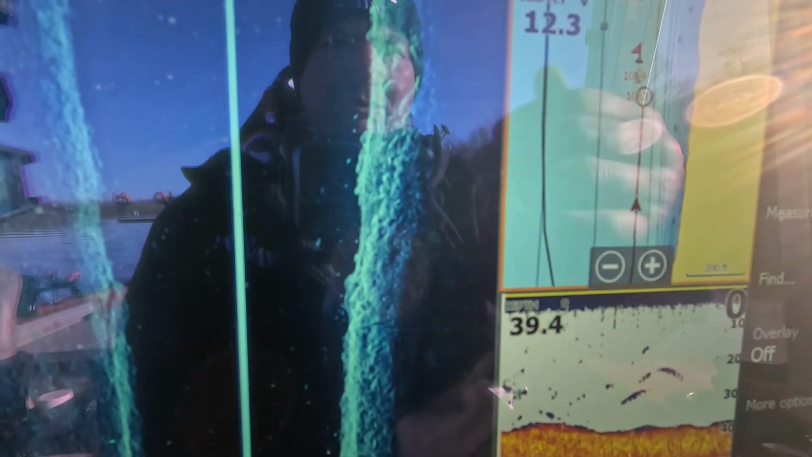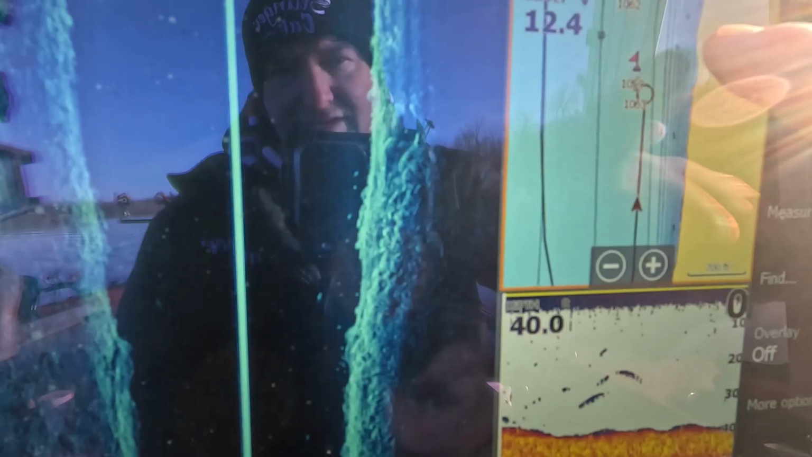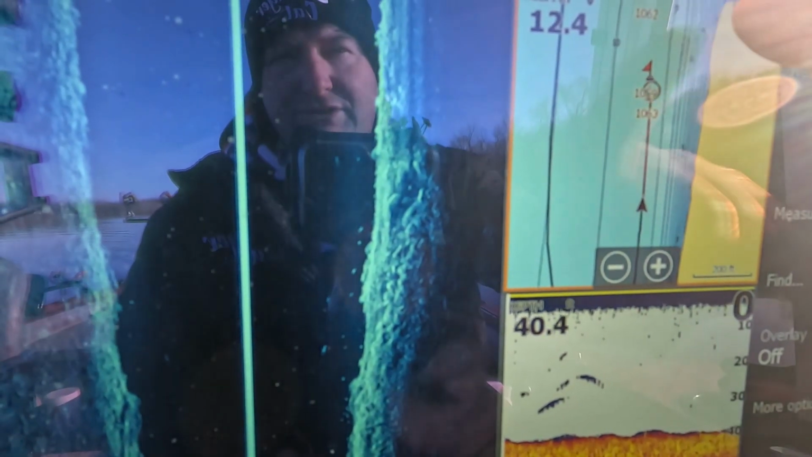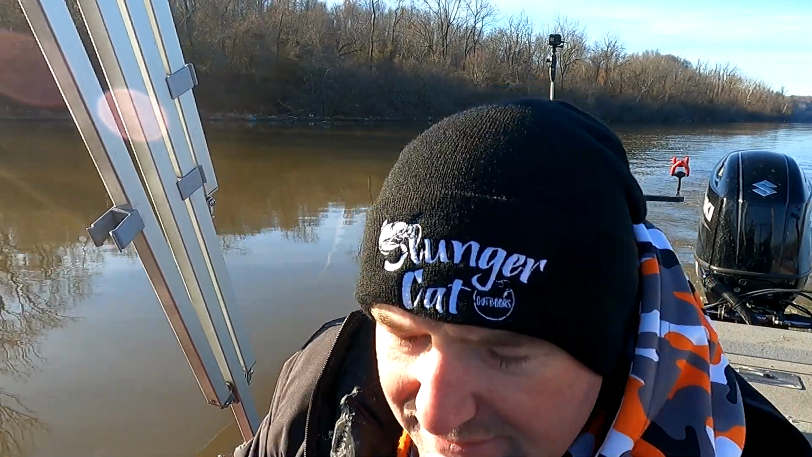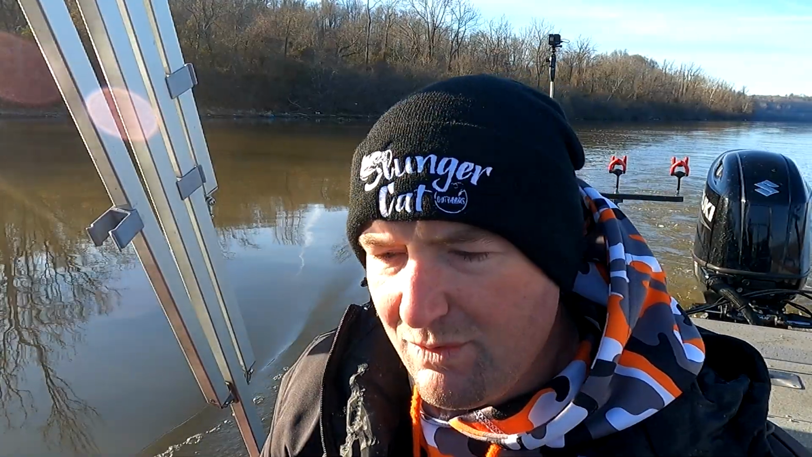Now this would be on the downriver side. We're going upriver, so you can see as we go upriver a little piece, you'll see a creek start to come into the screen right here. And so we're on the downriver side of that creek. Like I said, we're in about 41 foot of water, 42, and about 7 to 8 tenths of a mile an hour current.